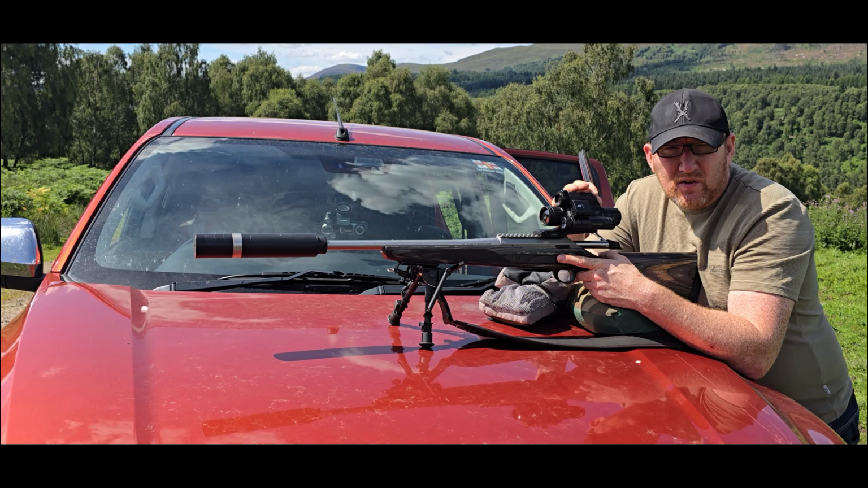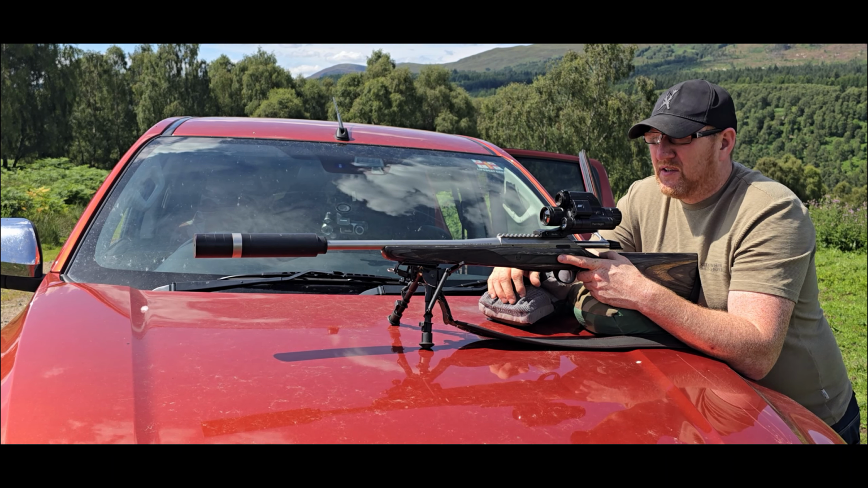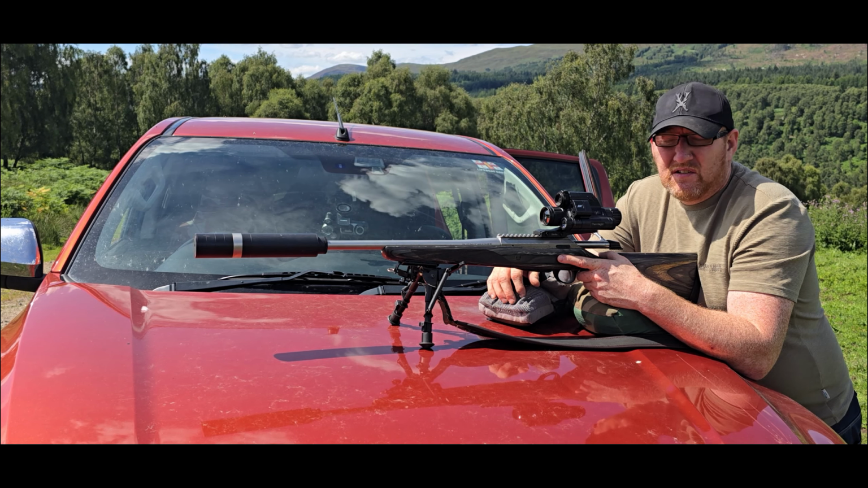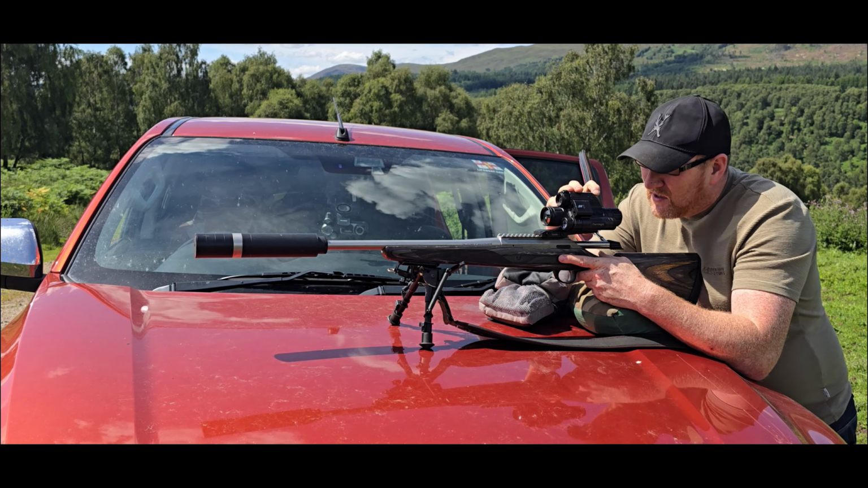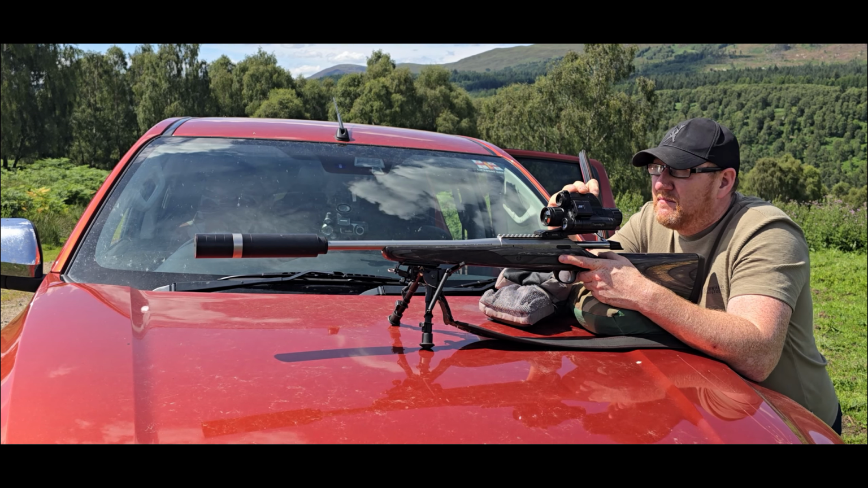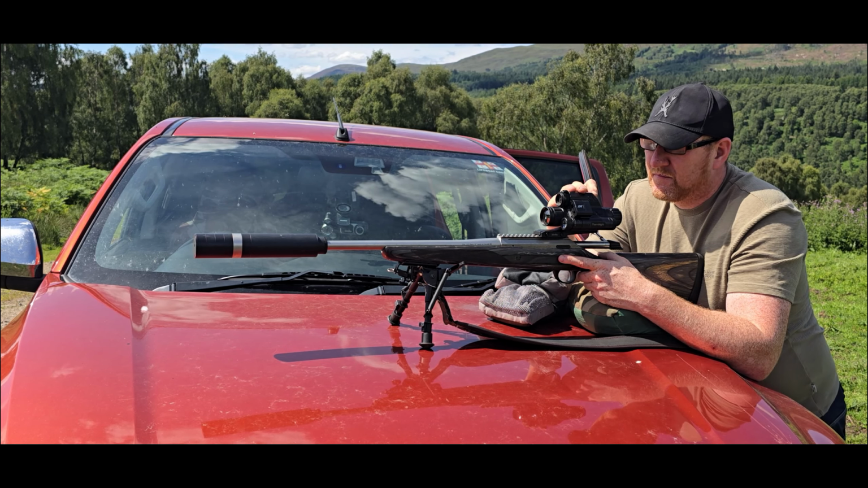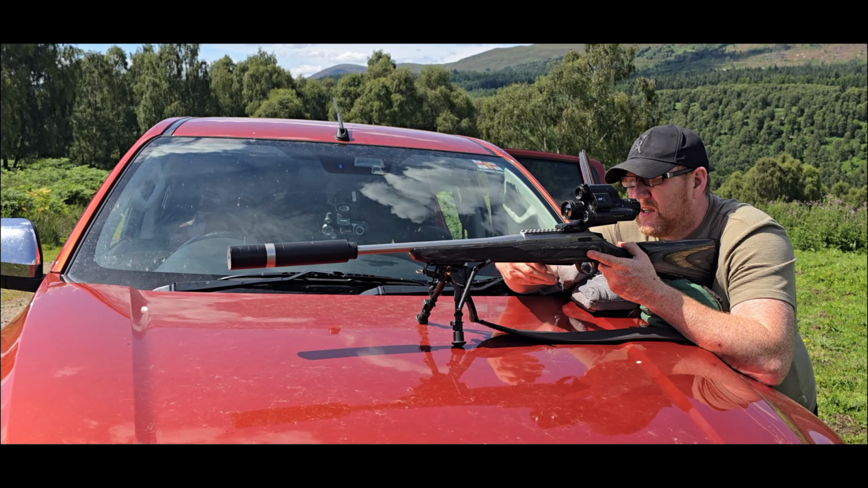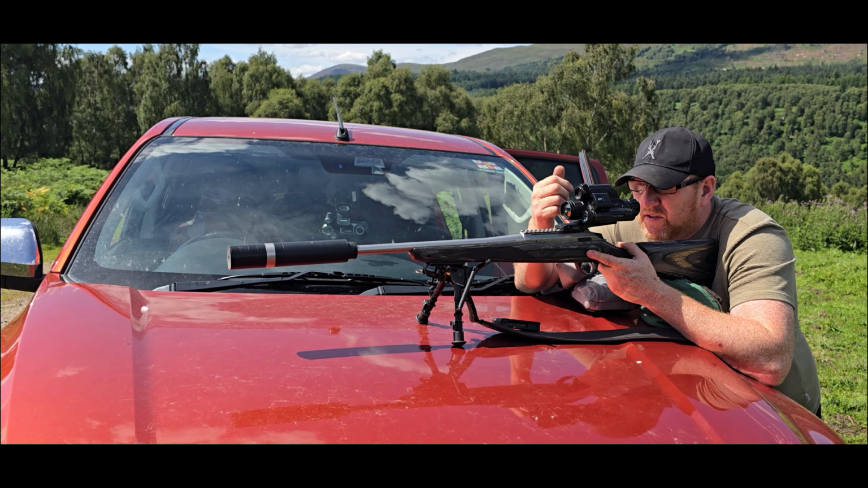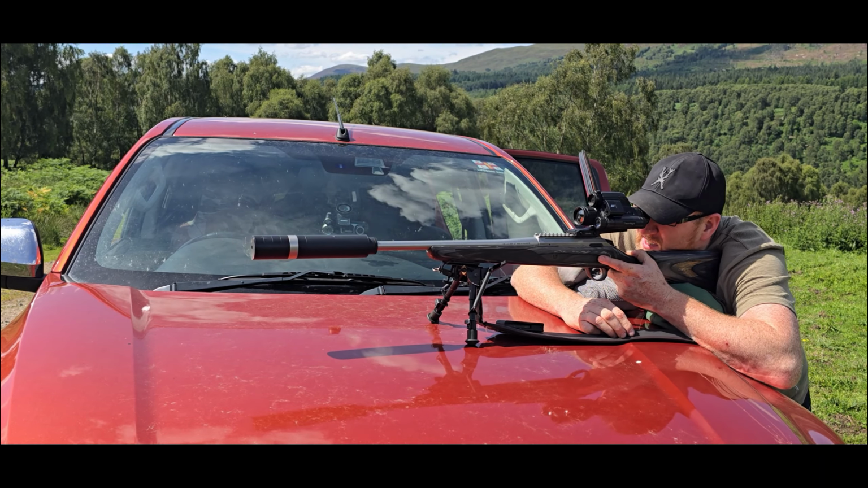Can't really show you this on the scope. I used to be able to record, but for some reason I can't record me going through the settings, which I wish I could. Let's turn this on. But I turned it off. On. Right. So I don't need the magazine in. I'll leave the bolt closed because obviously everything's safe anyway.